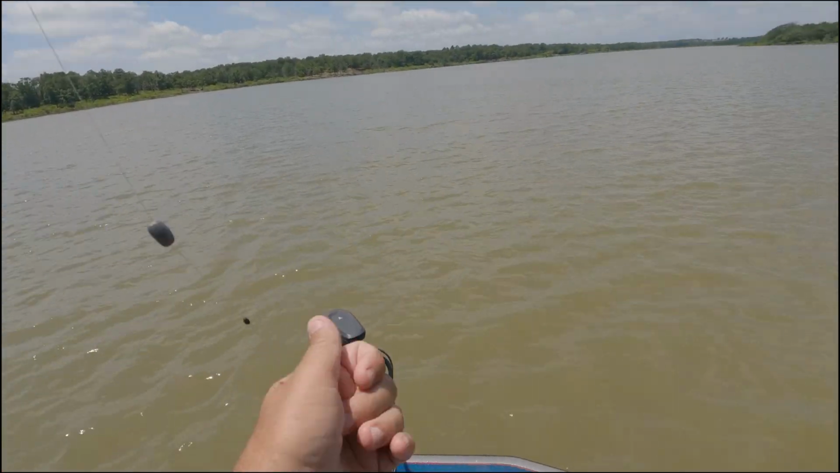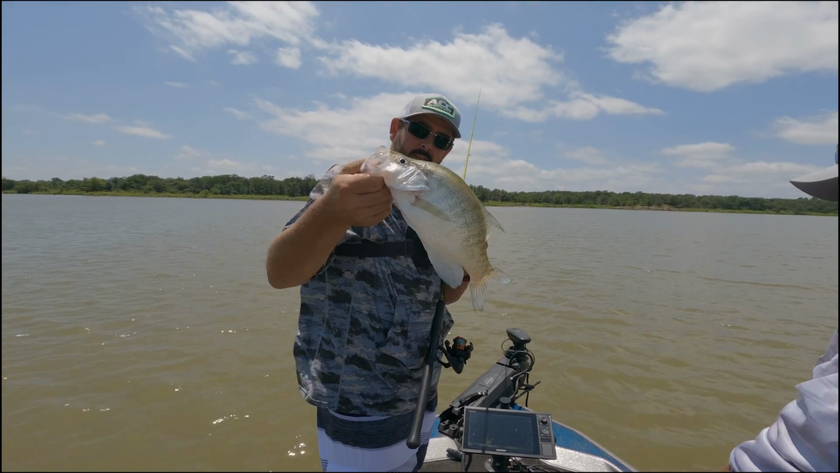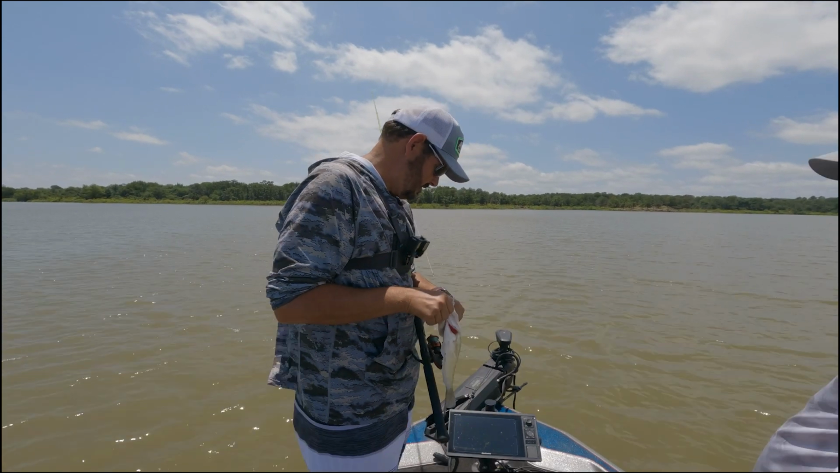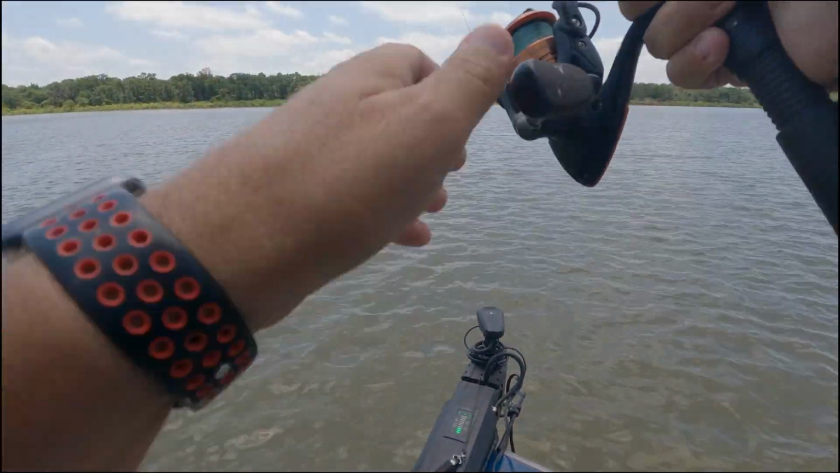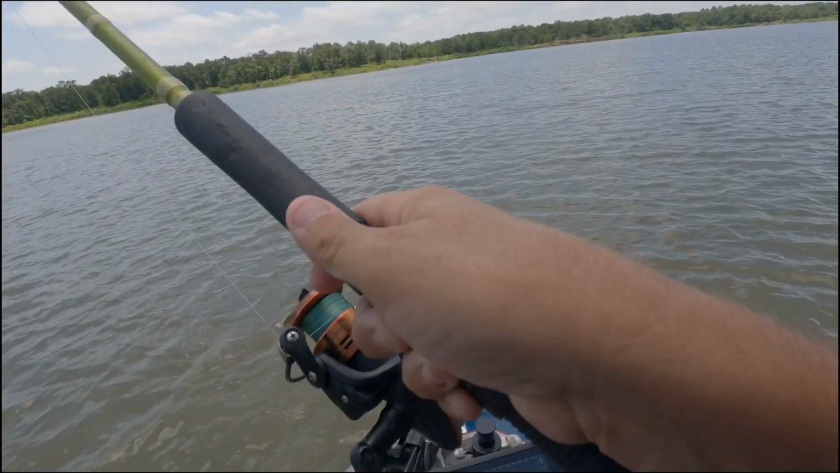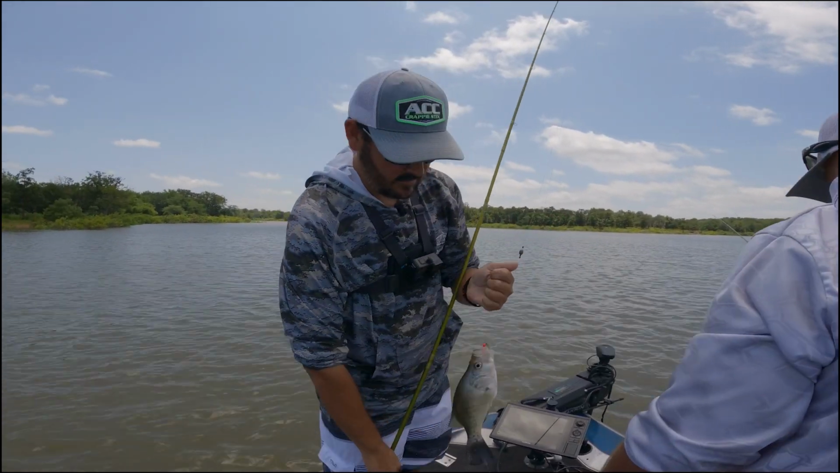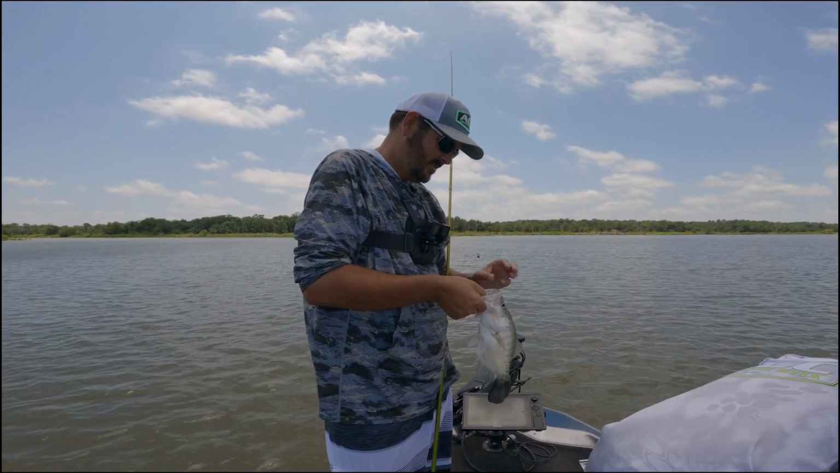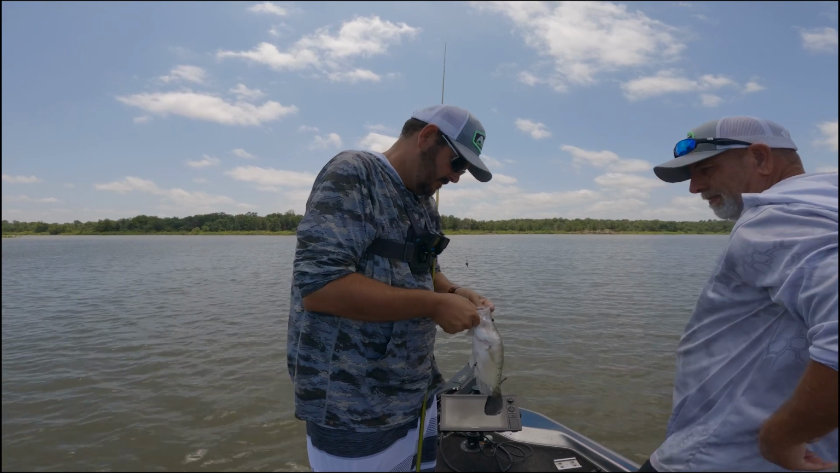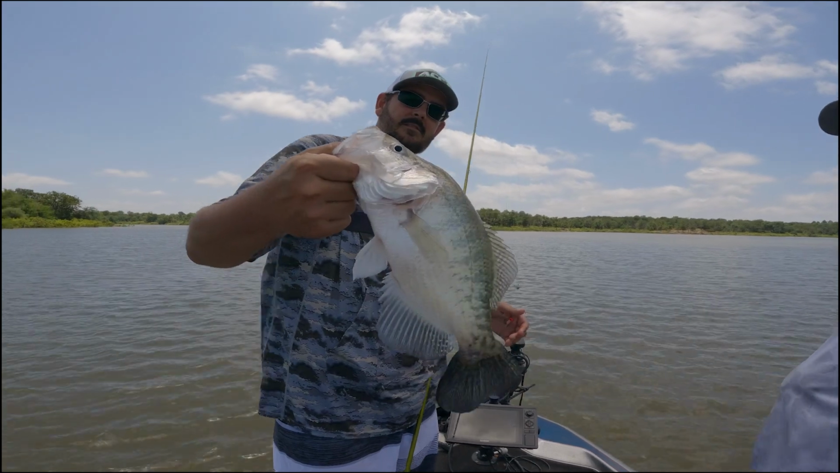Here's your keeper. There we go. Good fish. There we go. Got him, best one of the day. Oh yeah. Yes sir. Well, we should have been snatching up all that. That's what we're doing right there. Starting to catch a couple. There's a good one. Man, I like they got them real black. Got pretty color to them. Good one.